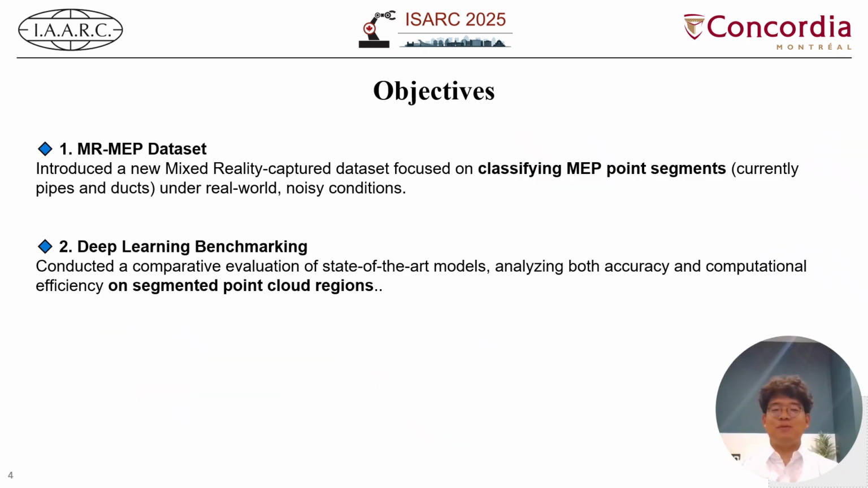In this study, we have two main objectives. First, we aim to create a new dataset called the MR-MEP dataset. This dataset is captured using mixed reality, specifically with the HoloLens tool, to reflect the kind of data available during a real-world on-site inspection. Our focus is on point segments corresponding to MEP components, and in this version of the dataset, we concentrate on pipes and ducts, two common and important classes in MEP inspections.